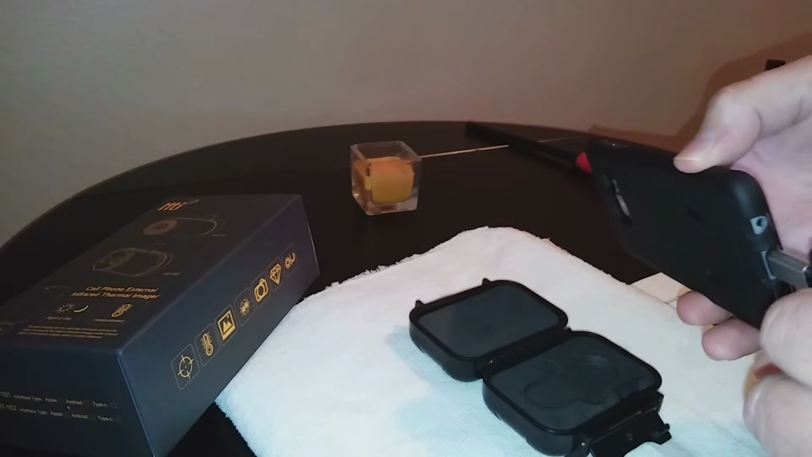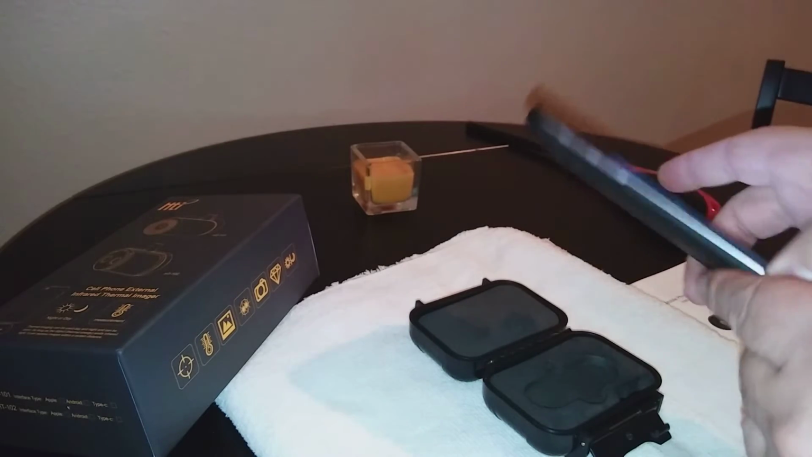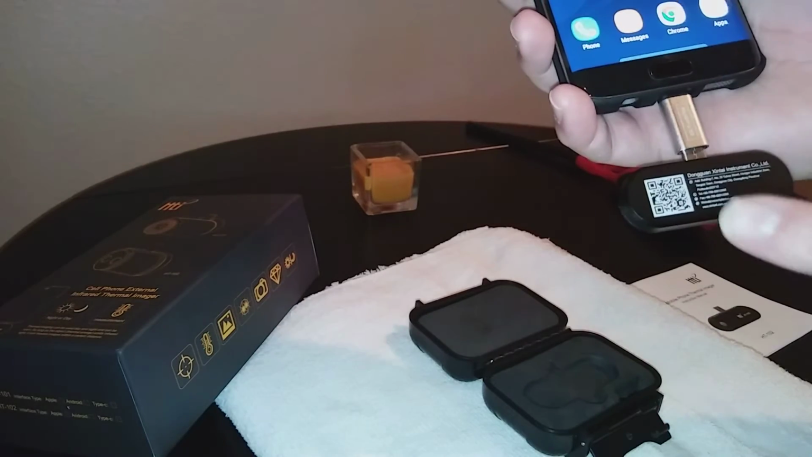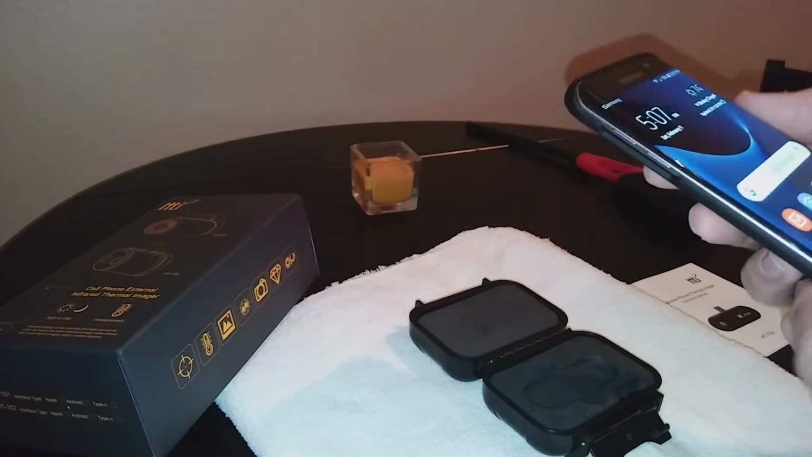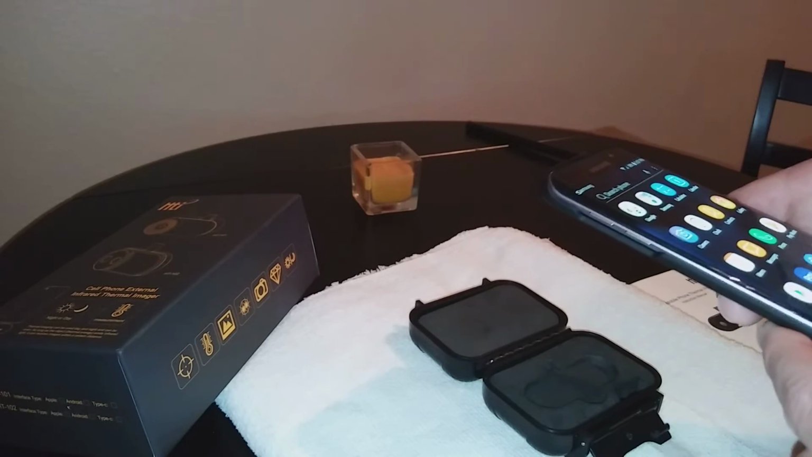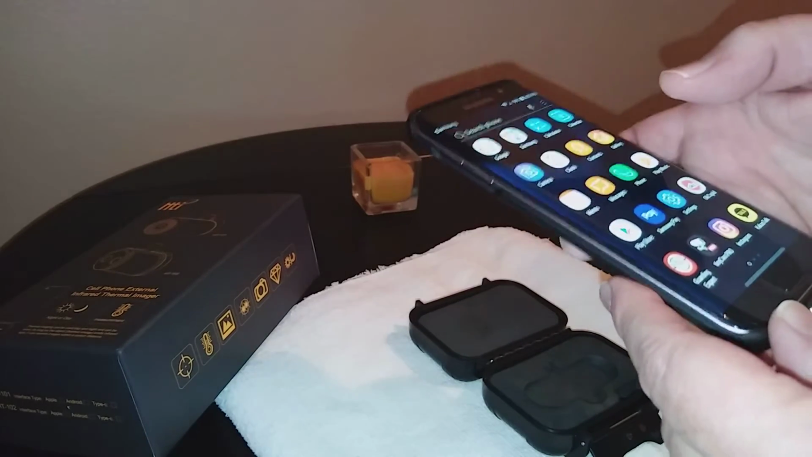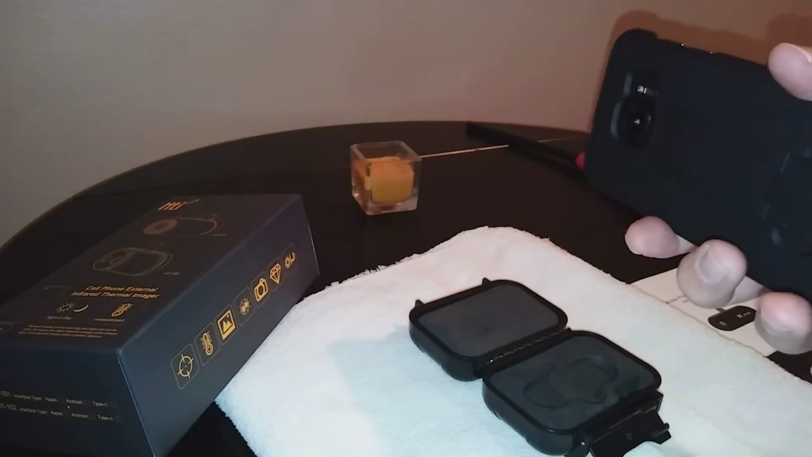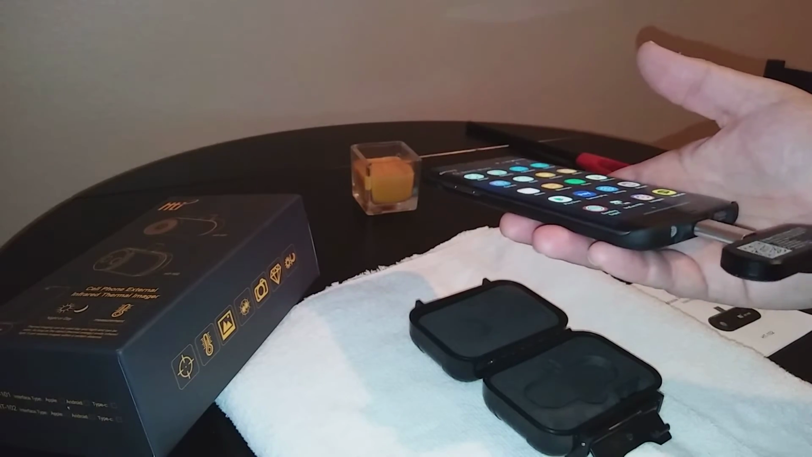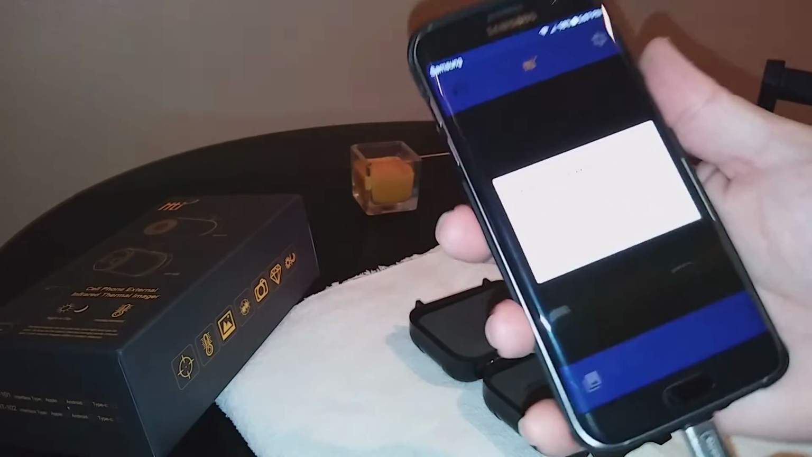I did have an issue with installing the software on it. When you scan this in, it'll take you to a site, and I had to install the APK rather than downloading it from the Google Play Store. So once you plug it in, it should recognize it and bring it right up in the app. It says this is the camera,